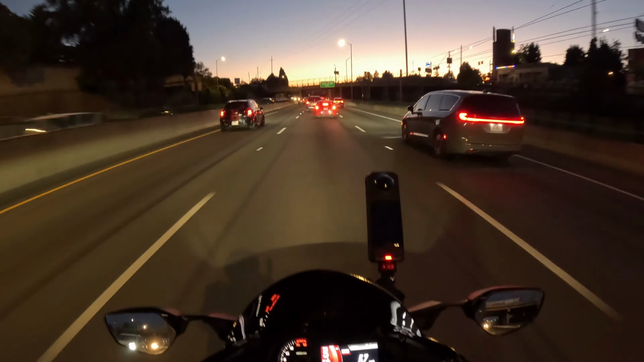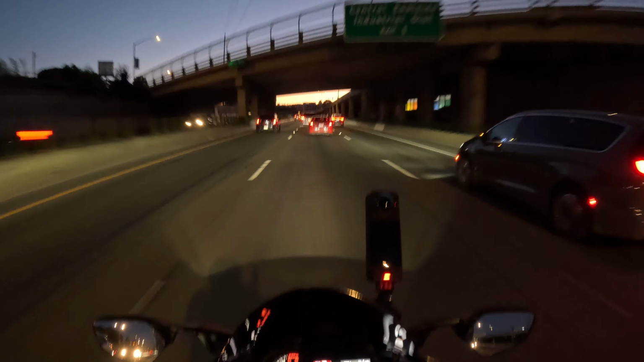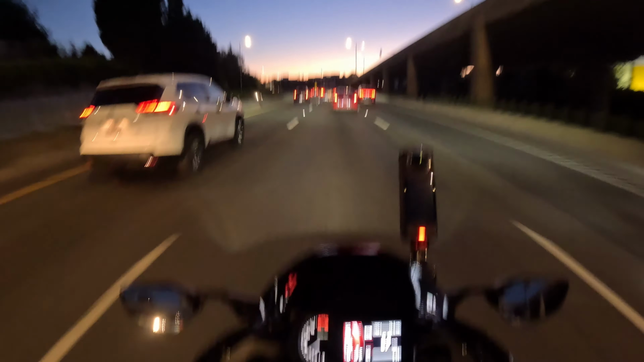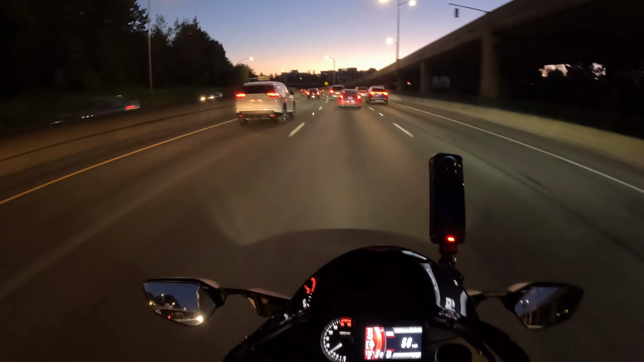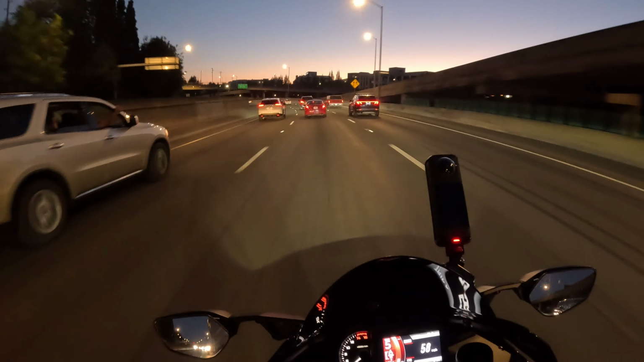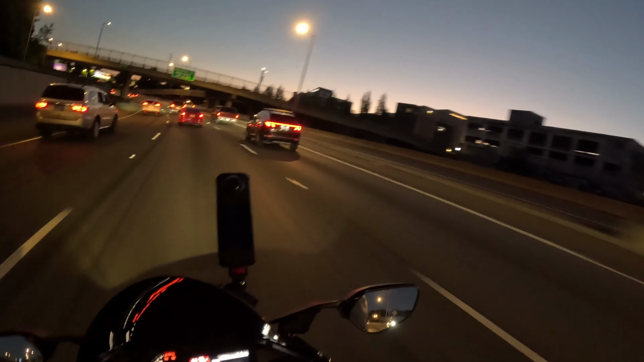And hopefully on the way back, the traffic will kind of lighten up a little bit, and I will be able to cruise at maybe the speed limit once again. But a little more open road, so.